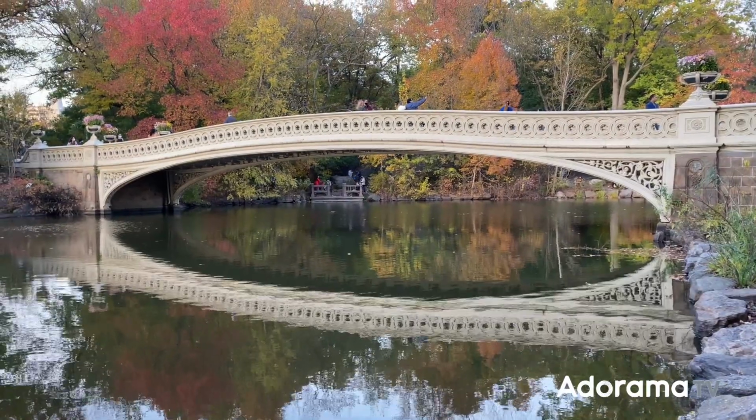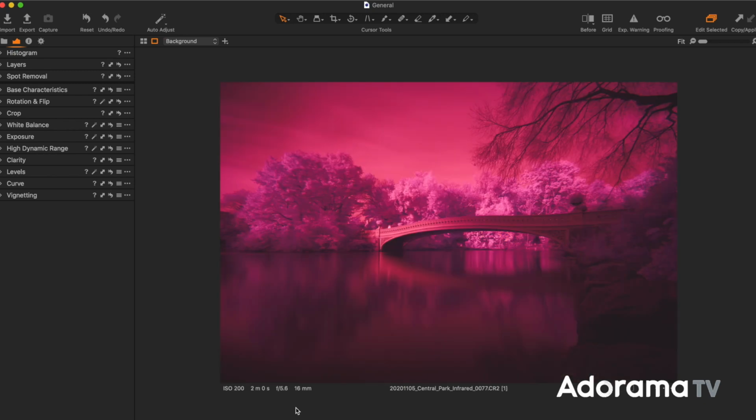Now, of course, I'm going to shoot raw because the colors are going to need to be adjusted after the fact. And the way the R72 works is it has a red tint, so the images are going to be red. And you can see here's the traditional photo, and then when I switch, there is the image I got straight out of camera with that filter.